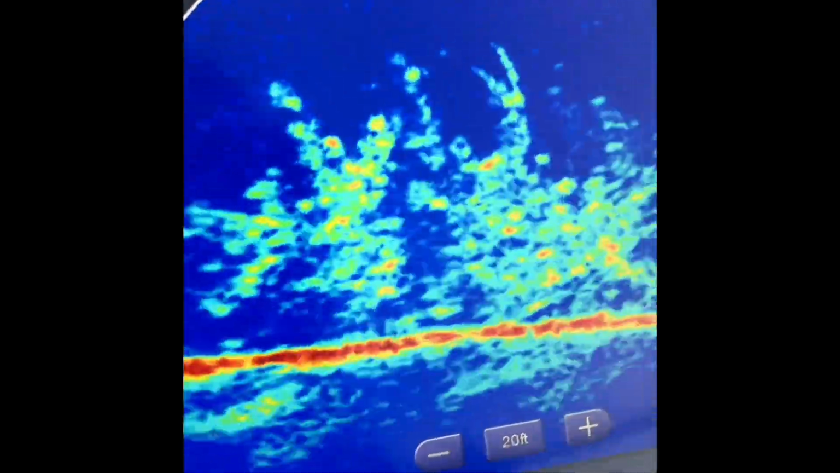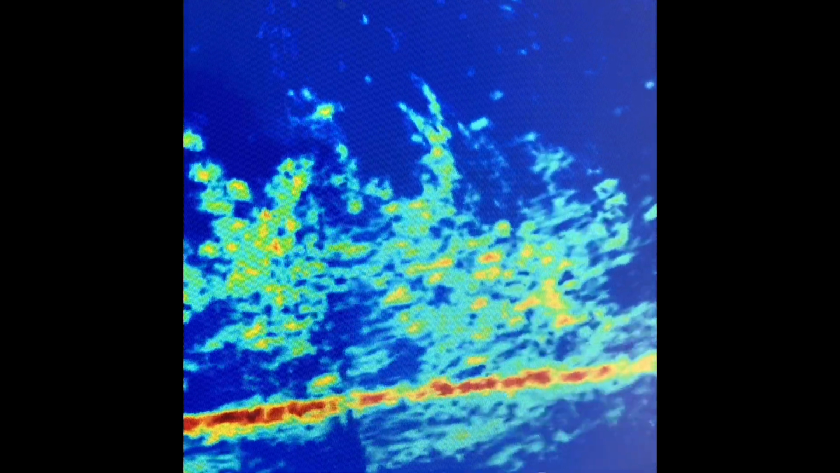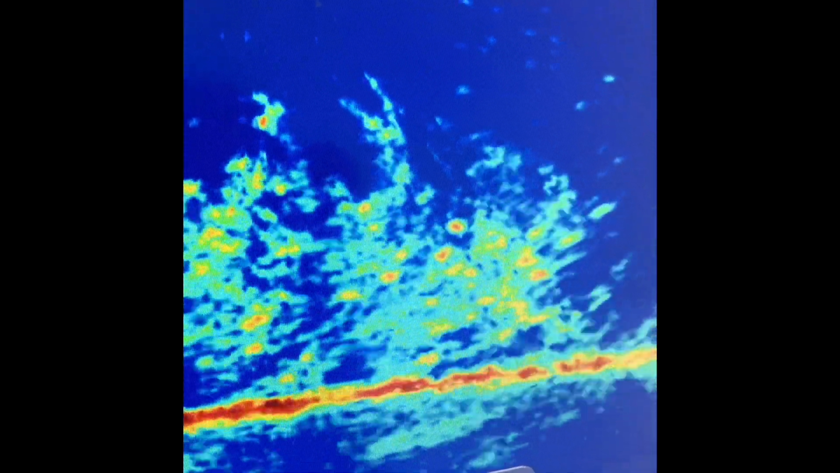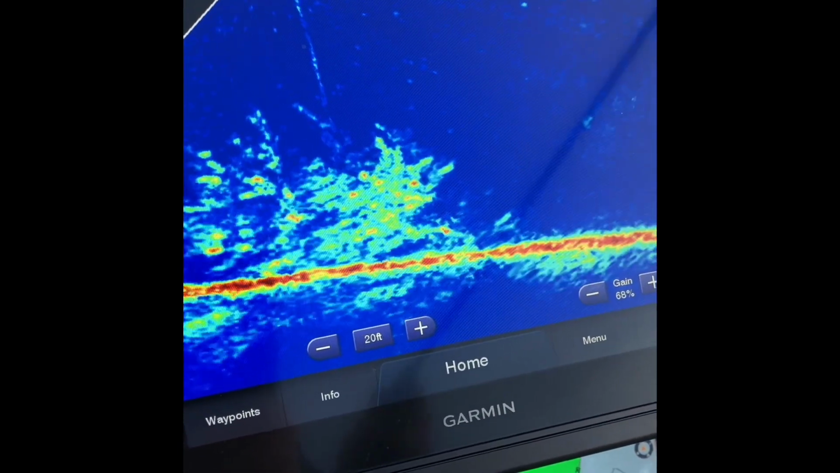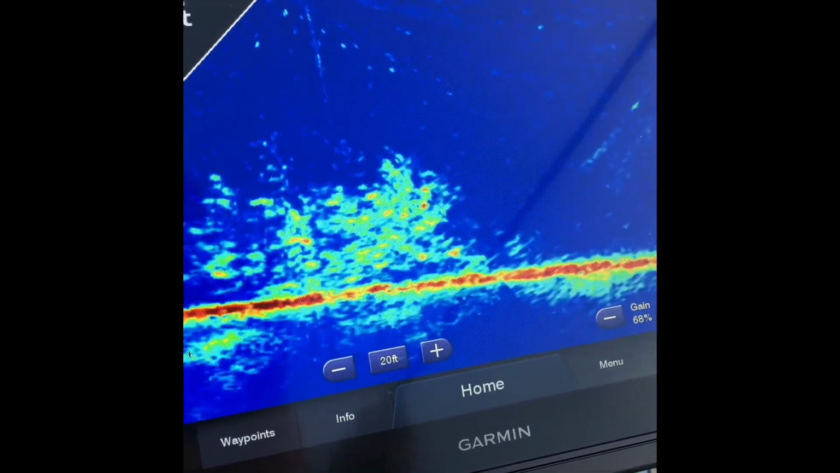Go back down here to my brush pile. I see fish in there. There's small ones in there. I've seen a few big ones on the outside of the brush pile. Maybe we can get one of them to bite.